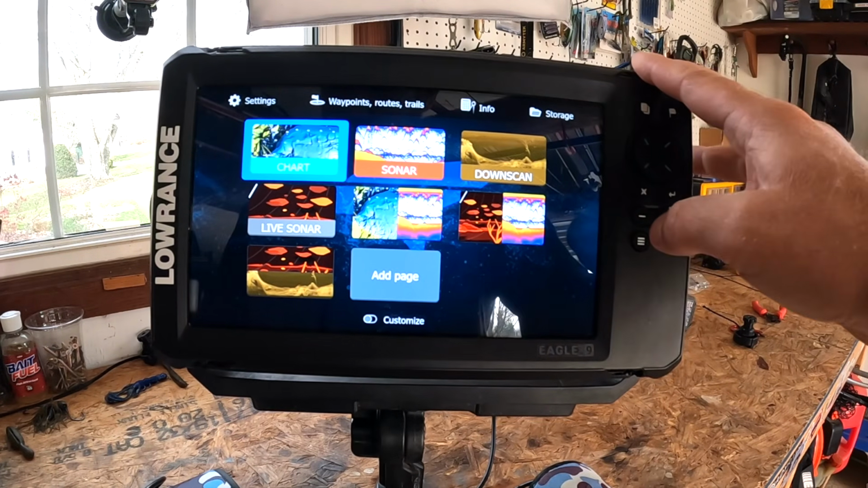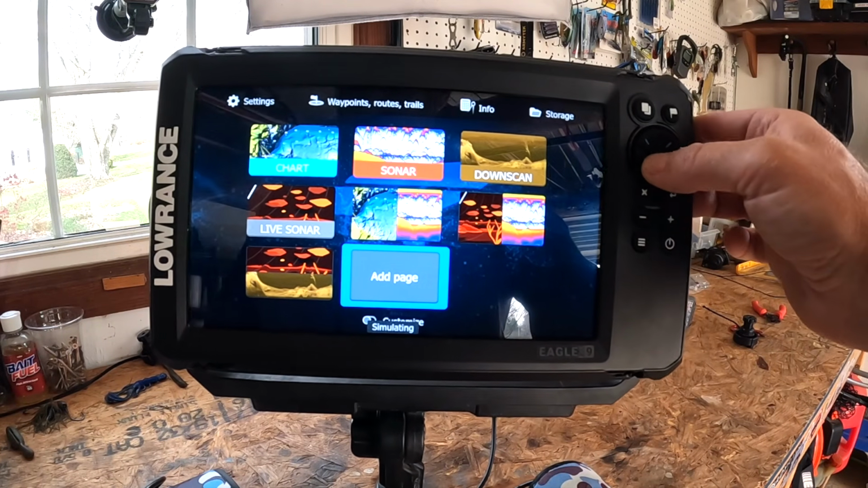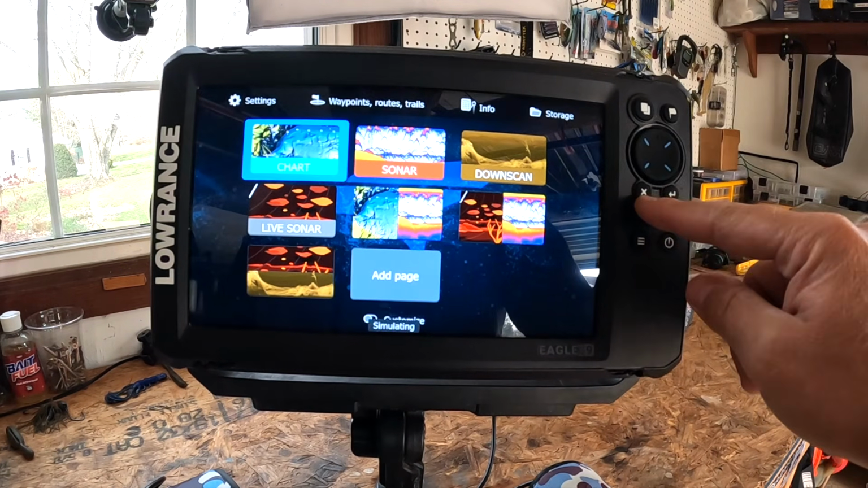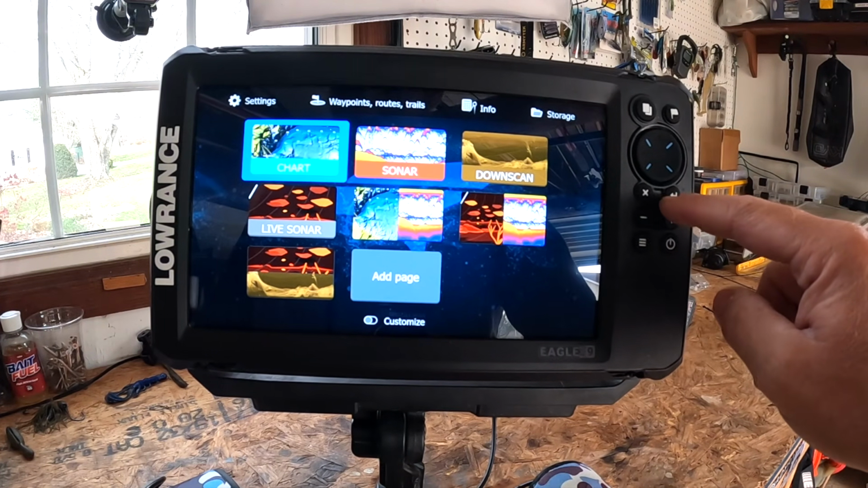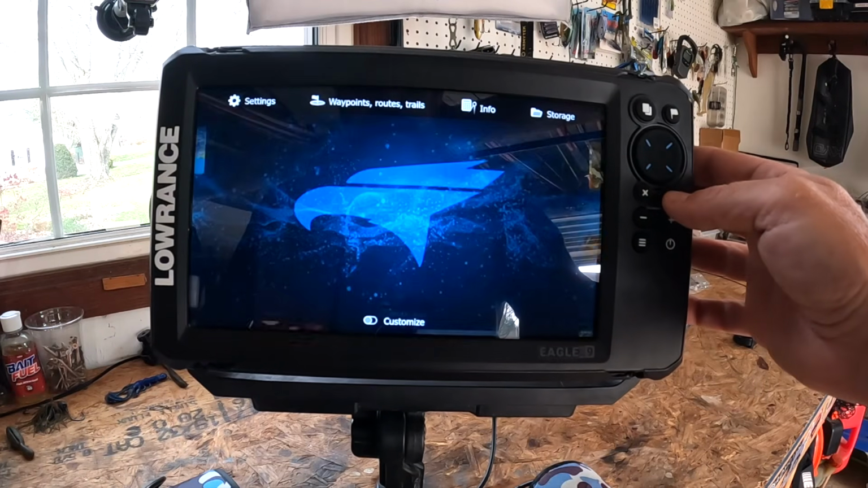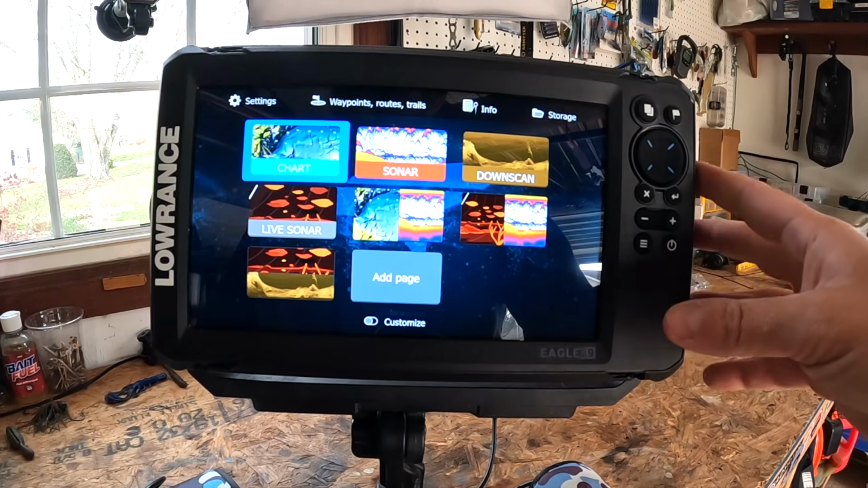Next, you're going to have your arrow keys. Pretty simple, right? It's going to help you navigate on the screen, nothing crazy there. It's going to be your exit button, which is the X, and then your enter is going to be this down and to the left arrow, right? It's going to allow you to kind of bounce around, go to the previous screen if you want. And then you have your zoom keys.